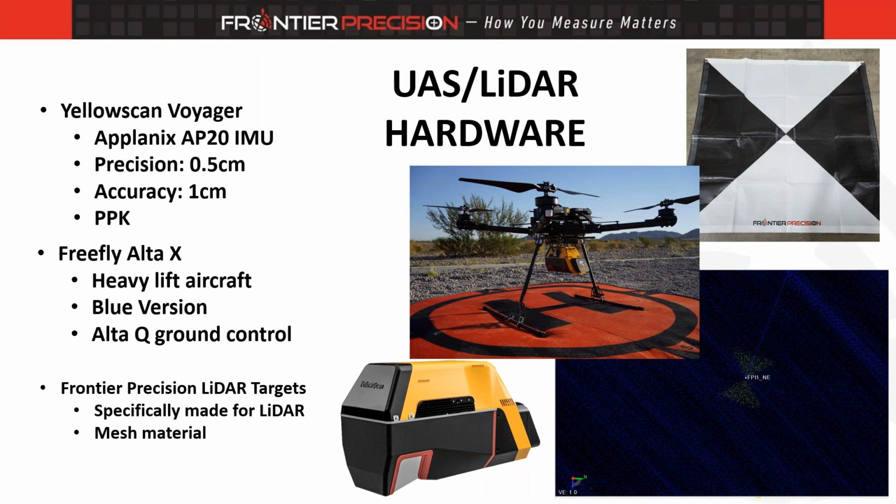This is, as I mentioned, the biggest, baddest UAS sensor that we can put on a drone. And that gets paired with that big bird you see on screen there, the FreeFly Alta X. This aircraft tip to tip is probably about 4.5 feet to 5 feet, so it is a large aircraft. That sensor weighs about 8 pounds, so it does require that heavy lift platform in order to make it work. We did use the Blue version in this scenario.